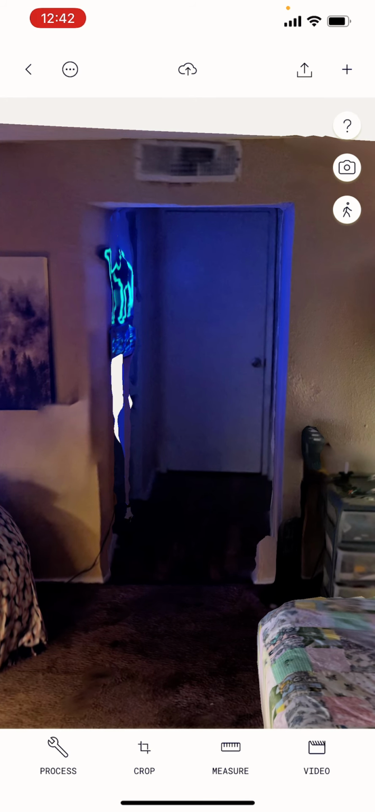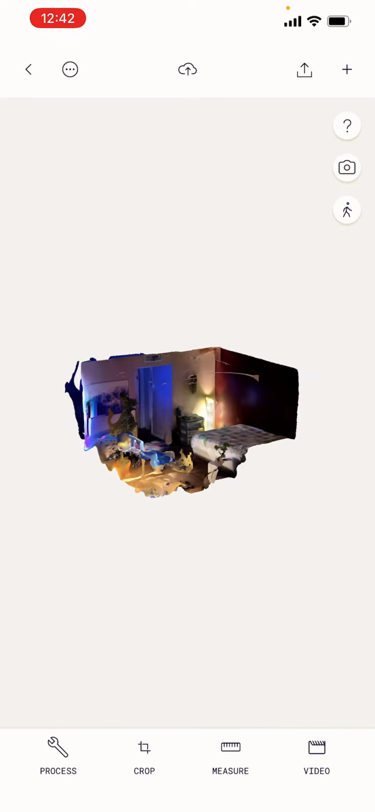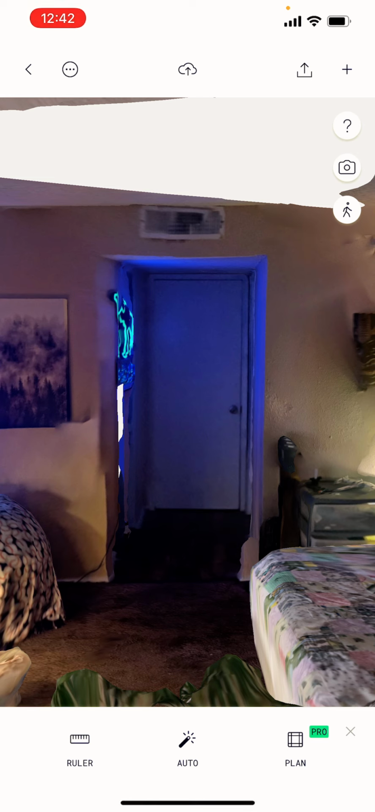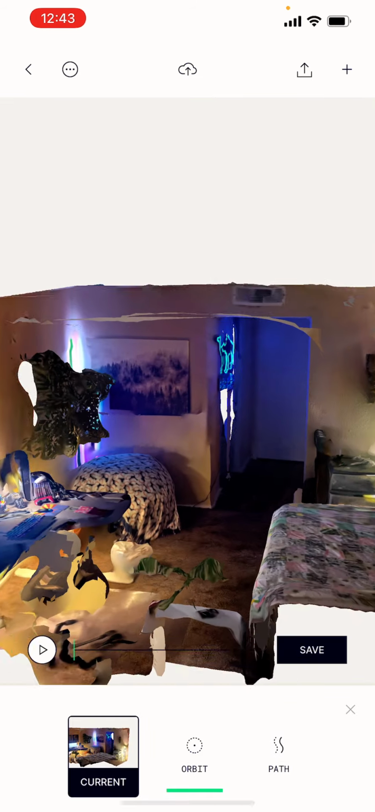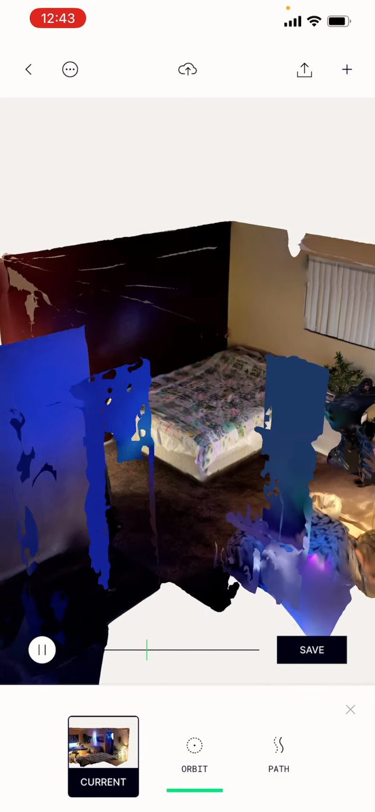And what that's going to do is we can take basically a cube of our model. If we zoom out, we'll see it's pretty much a 3D cube. And we can cut certain pieces off of it, cut sides off of it, anything we want to do. We can take the measure button, and we can measure the opening of this doorway. Or we can come over here and we can take a really nice fly-through video of our model.